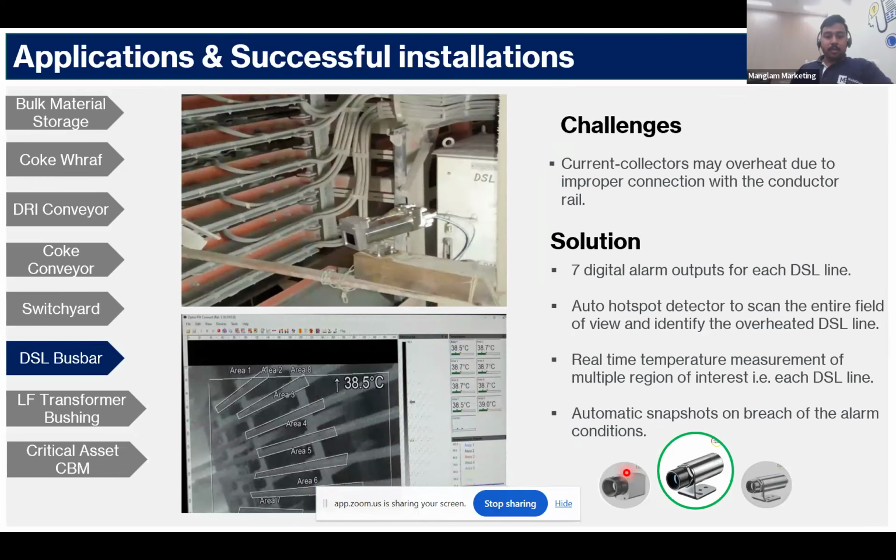For DSL busbar, current collectors may also overheat due to improper connection with conductor rails. Our thermal camera enables real-time temperature monitoring with multiple regions of interest. Here in the thermal image, you can see we have marked multiple areas of interest, and this triggers when the hotspot exceeds the threshold. We can provide up to 9 AOs and DOs, with an automatic snapshot of the field of view on the breach of temperature conditions.